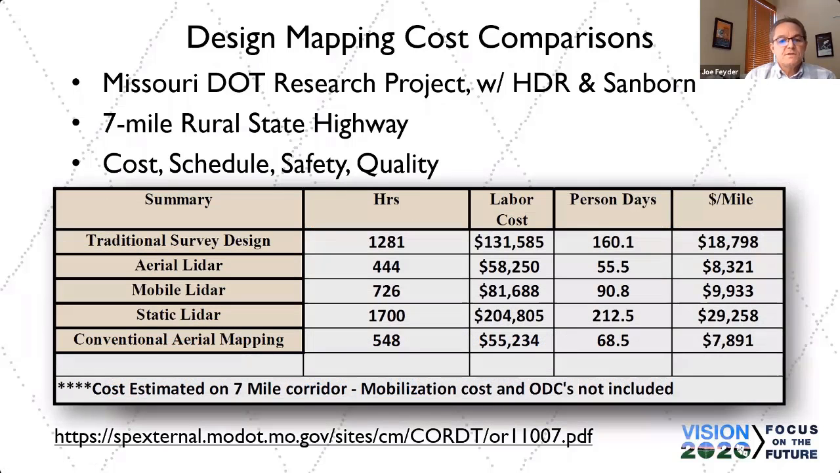Basically, what they did is they took a 7-mile stretch of rural state highway in Missouri, and they actually did the survey using 5 different methods: boots on the ground, aerial LiDAR, that's fixed wing aerial LiDAR, mobile LiDAR, static LiDAR, and then conventional aerial mapping. And this basically shows a breakdown of the man hours involved, labor costs, man days to get the work done, and then the key number is the cost per mile.